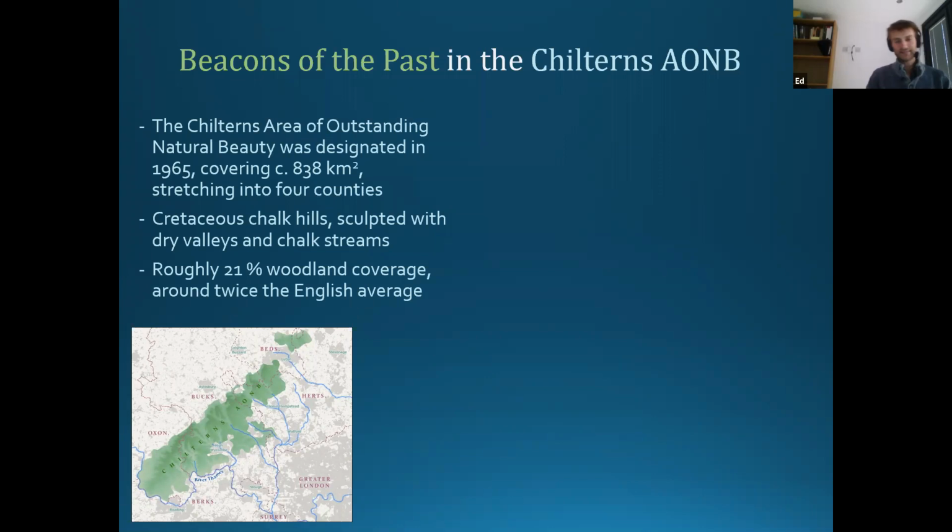Another key feature of the Chilterns AONB, one that those of you who visit it or live in it will have noticed, is we have relatively high levels of woodland coverage. The Chilterns is about 21% covered by trees, which is twice the English average. Across England as a whole, we have about 10% average. If you include Scotland, that goes up a bit because lots more of Scotland has trees on, but England itself is about 10%, which actually puts us as one of the lowest in Europe. I think Ireland is possibly one of the only countries with less woodland than us. And we'll come back to that woodland coverage because I think that is very, very important for us and for doing archaeology in the Chilterns.